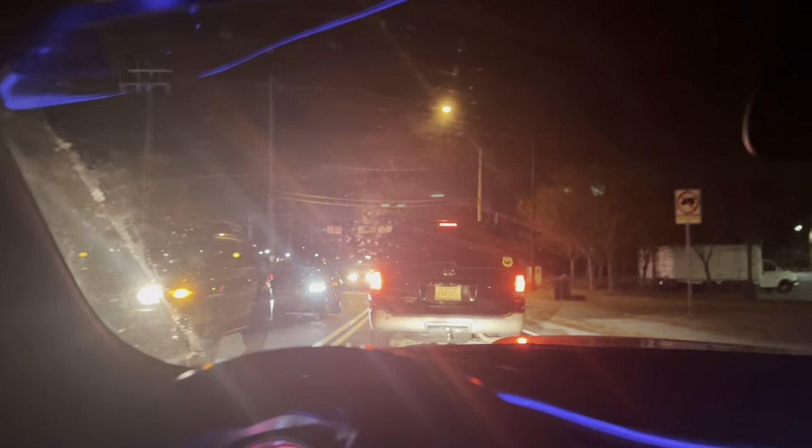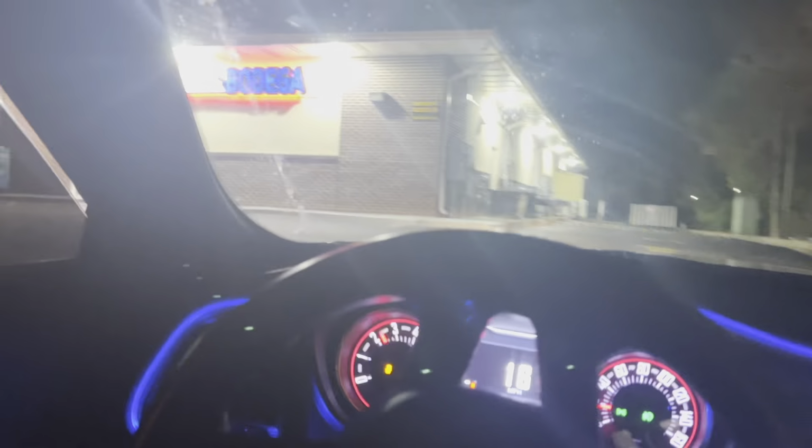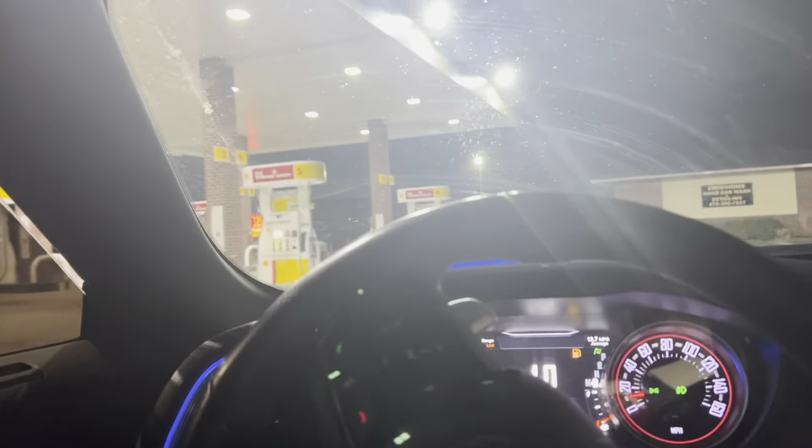Ooh, look at that Dodge. That shit look hard as fuck. He took off. Go ahead. Let me go ahead and put some gas on this motherfucker, man.